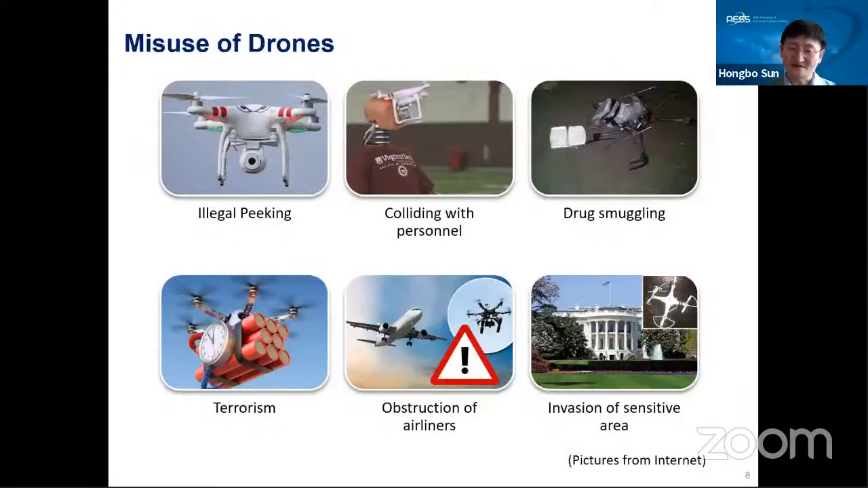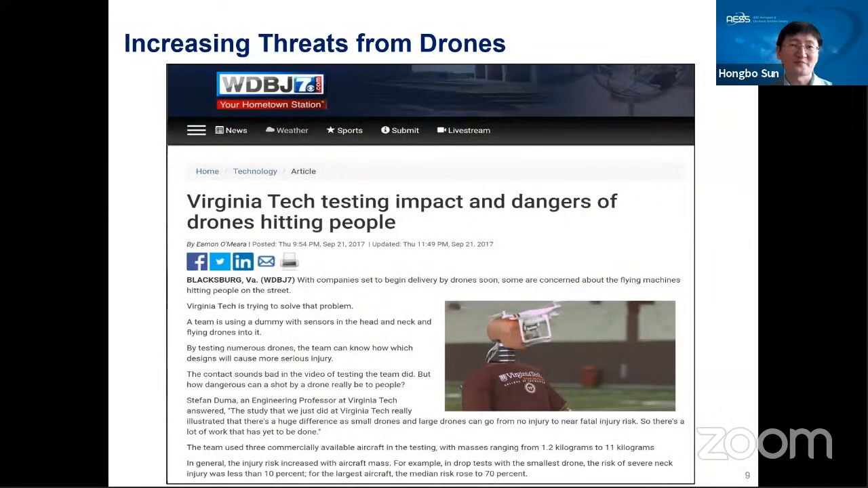Okay, there are many applications, but concurrently, there's still a lot of misuse of drones. For example, the drone may be misused for illegal picking, for drug smuggling. It may also be used by terrorists to carry a bomb. If the drone collides with a person, or if it obstructs the flight route of airlines, or invades some sensitive areas, it's a problem. So that's why it's very important to monitor the drone.